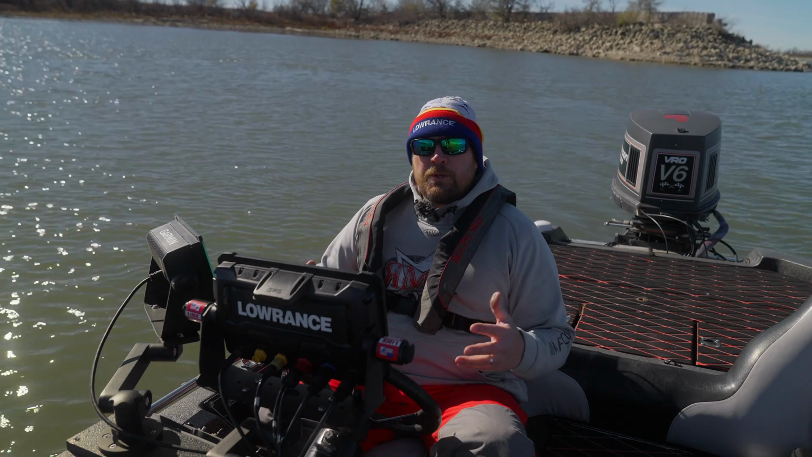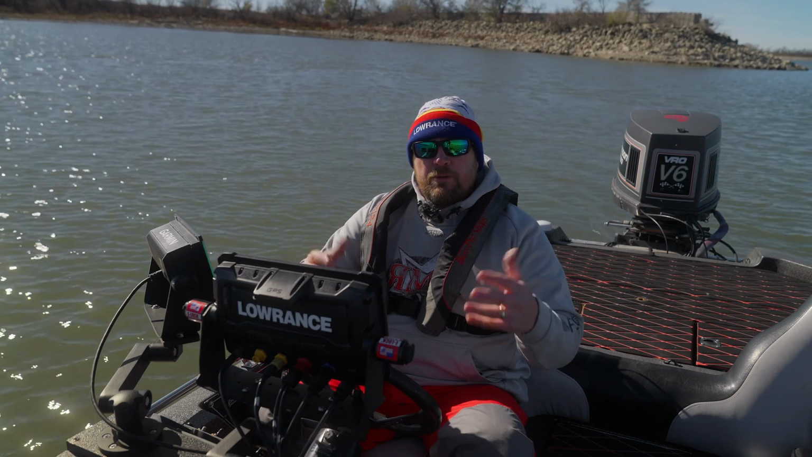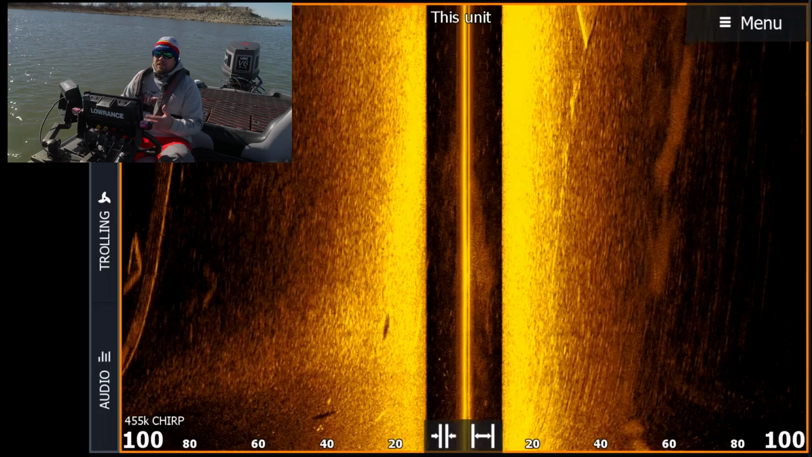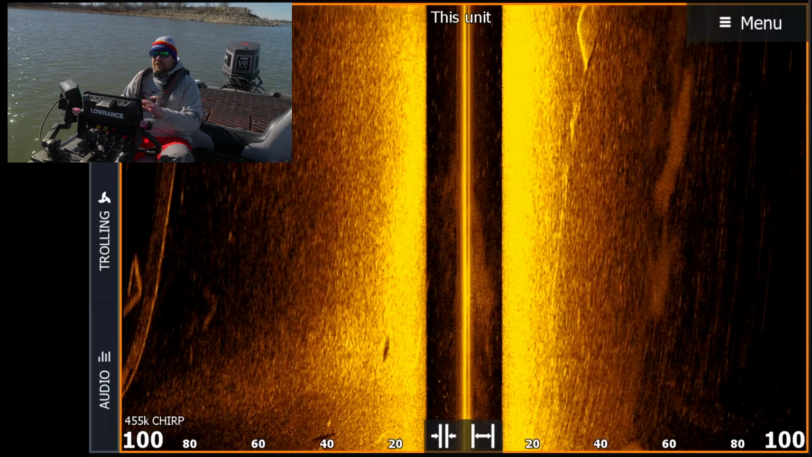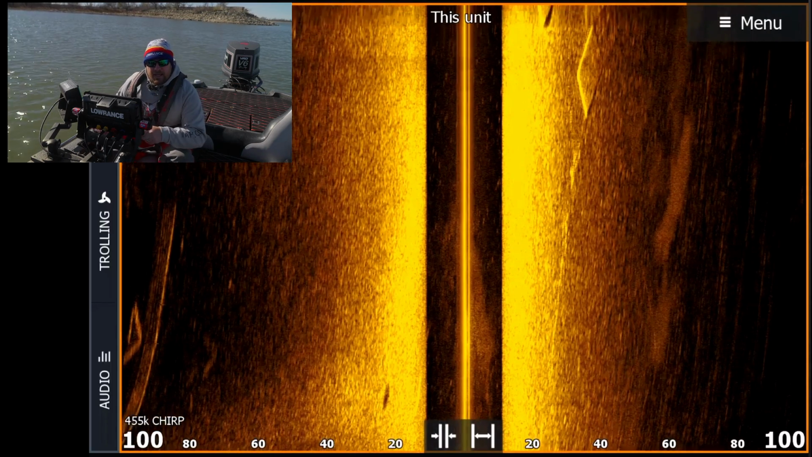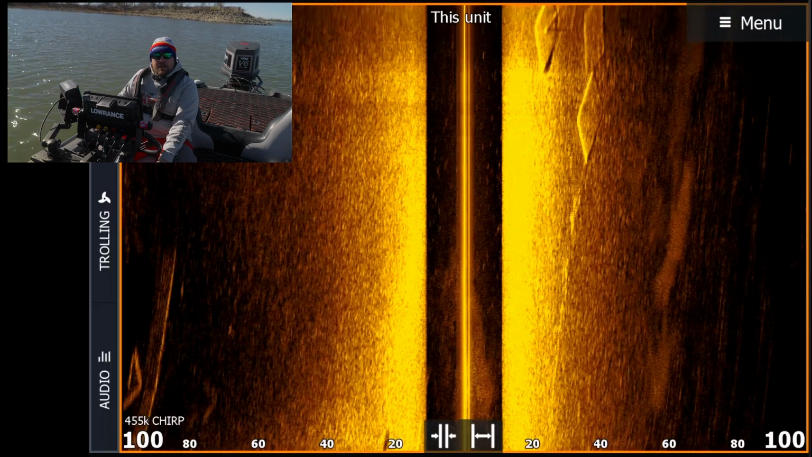So I just want to go over a couple of quick things of your settings that you can do on your own to kind of dial in that side scan setting. So as you can see, we're just kind of drifting here. Doesn't give us a great picture, but we're going to start the motor up, so it'll be a little loud. Got the old two-stroke back here, and we're going to kind of talk about some settings.